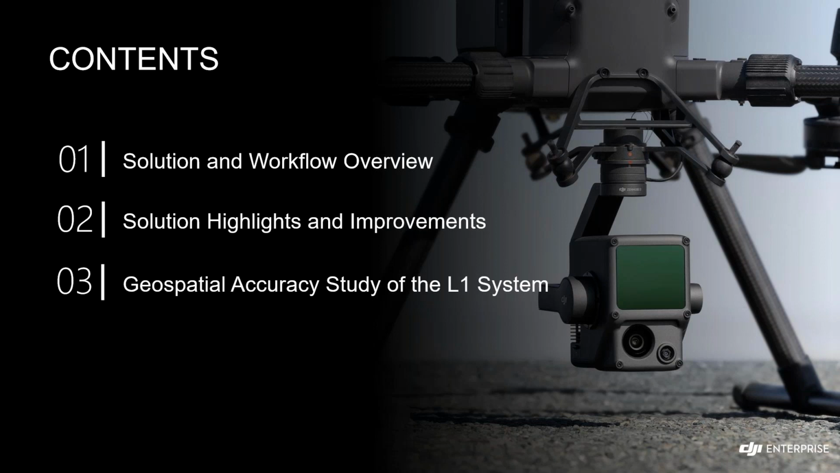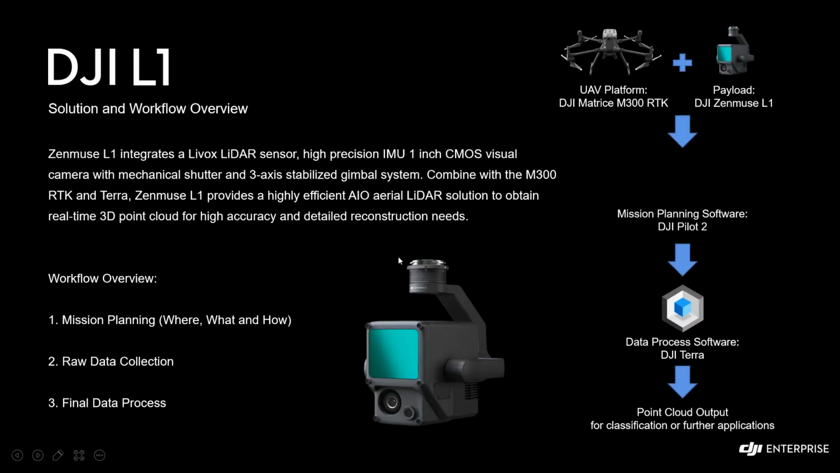Just to give everyone who doesn't know the L1 system a quick background. DJI L1, or Zenmuse L1 in full name, is DJI's first integrated airborne LiDAR payload. We call it a payload because it's attached to our UAV platform, in this scenario, the DJI Matrice M300 RTK. It is a fusion payload that integrates the LiDAR sensor, which is manufactured by Livox, and also an RGB camera with a mechanical shutter, which can also be used for photogrammetry missions if needed.